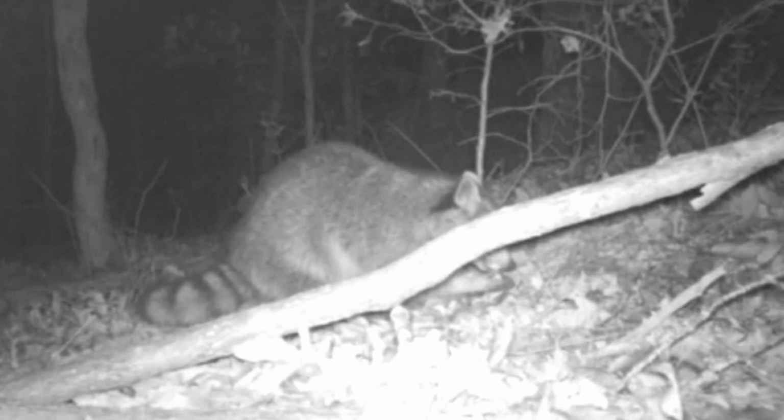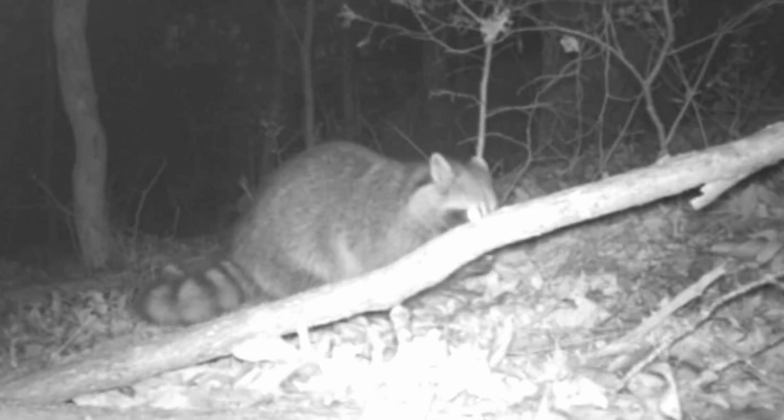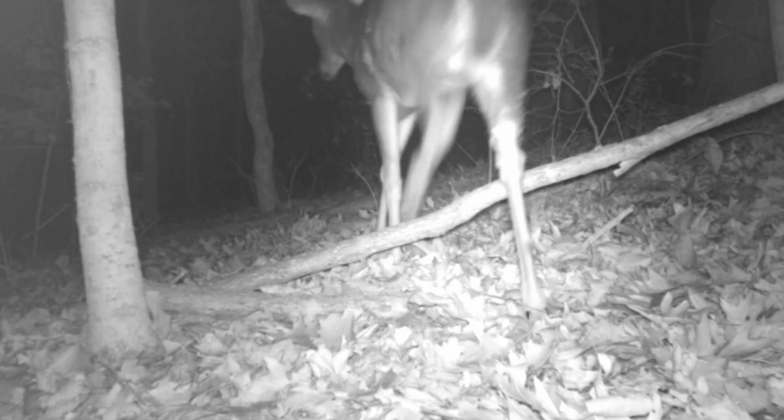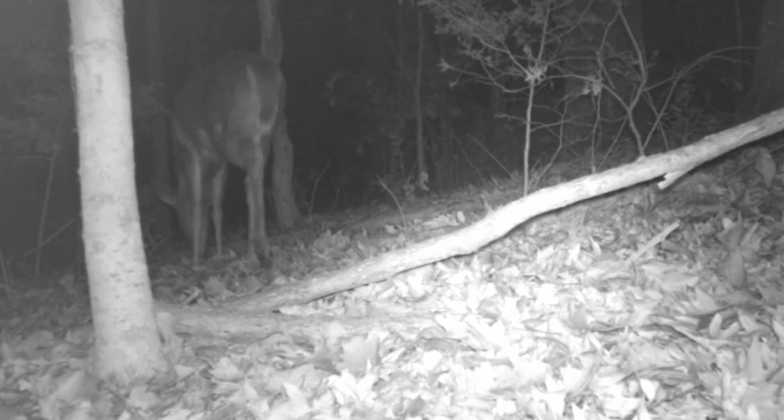Now here the old coon, they're still fattening up too on these acorns. They like them too. See them here eating on them. And it looks like the rabbits are even eating on them, from what I filmed. Well, the old buck just stops by and eats on them every once in a while, moving around, browsing through them.